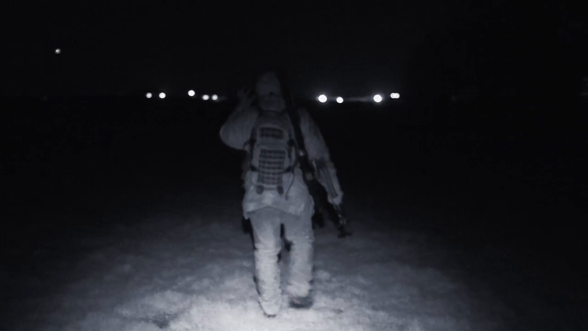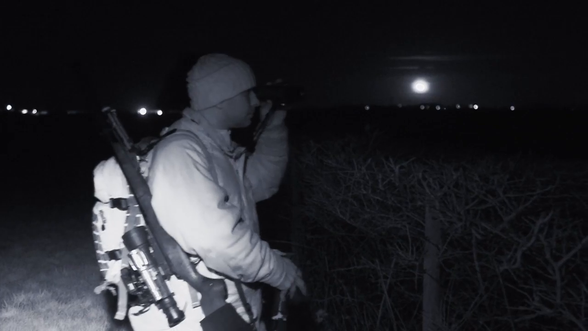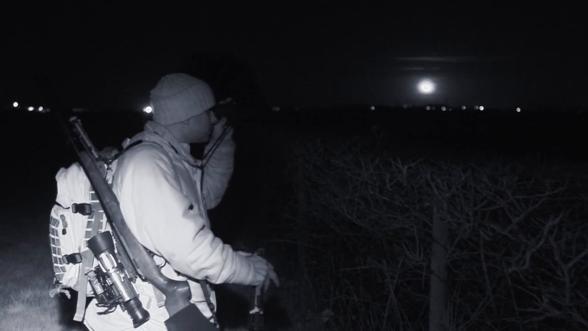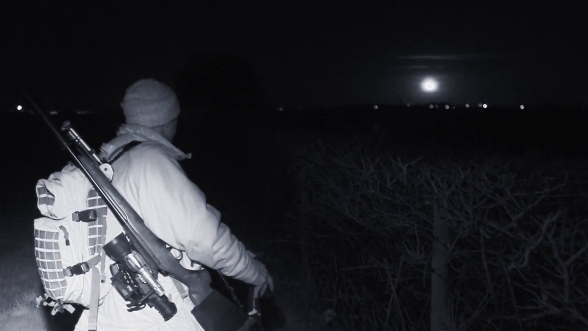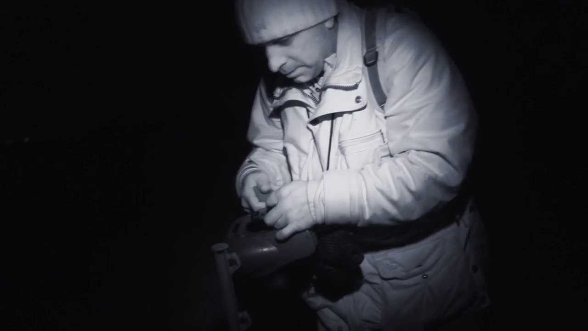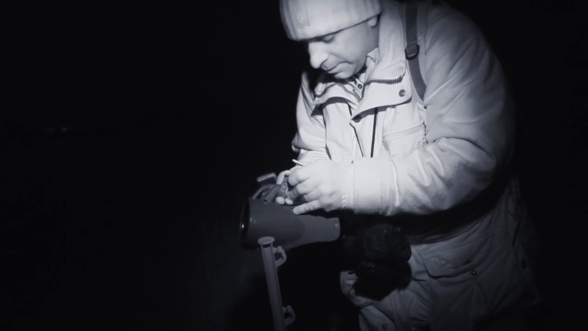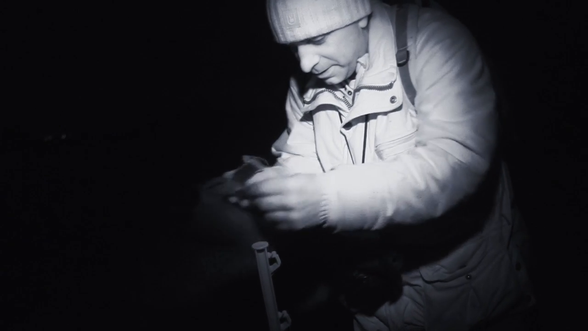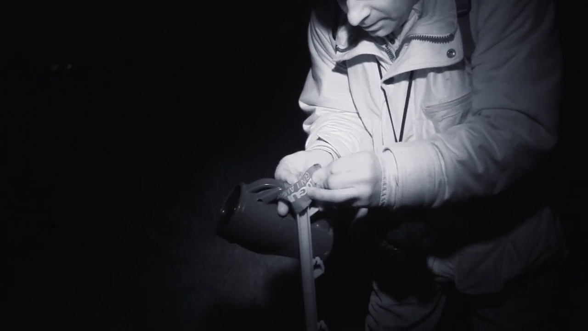We just carry on across the field, drop down. There's a very slight valley, which is normally a good spot for calling foxes in, and gives us a good backstop as well. So I like to put the caller out there and see if we can draw something in with that. We were using the FoxPro Spitfire, I think it is. It's the cheapest one in the range anyway, but yeah, it's just the cheapest caller.